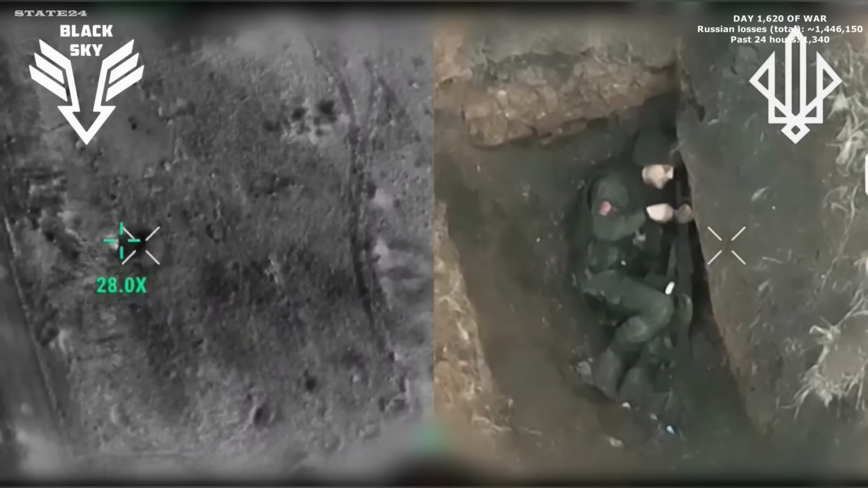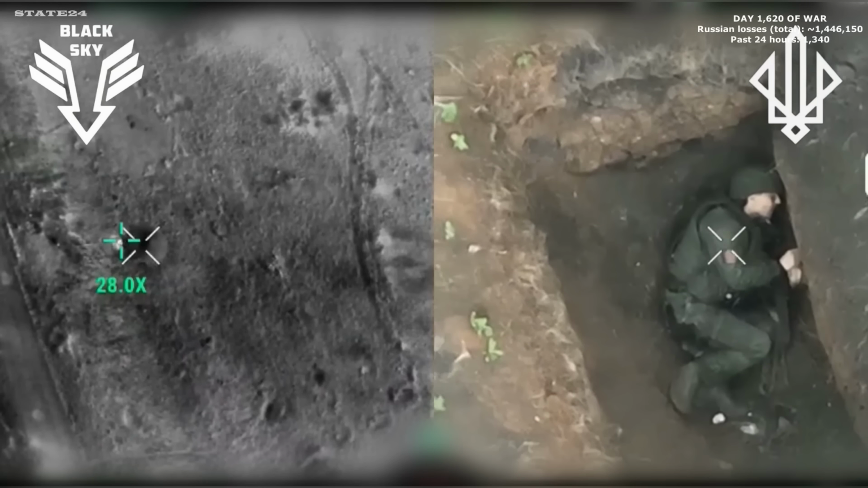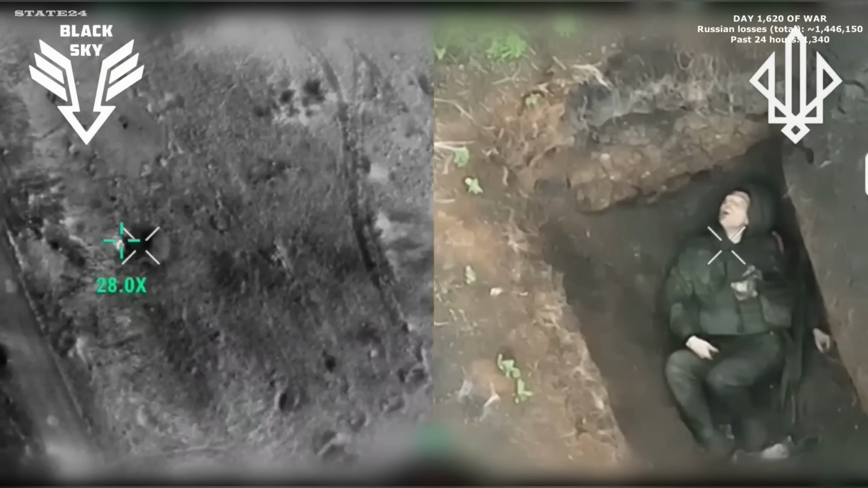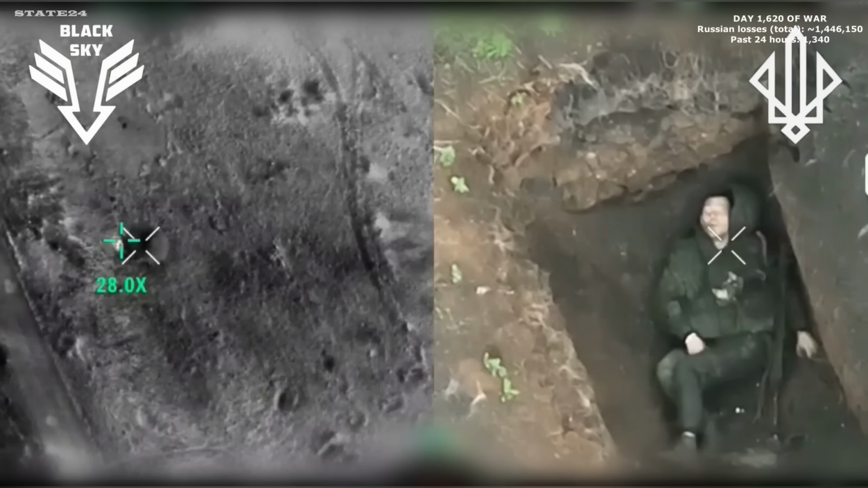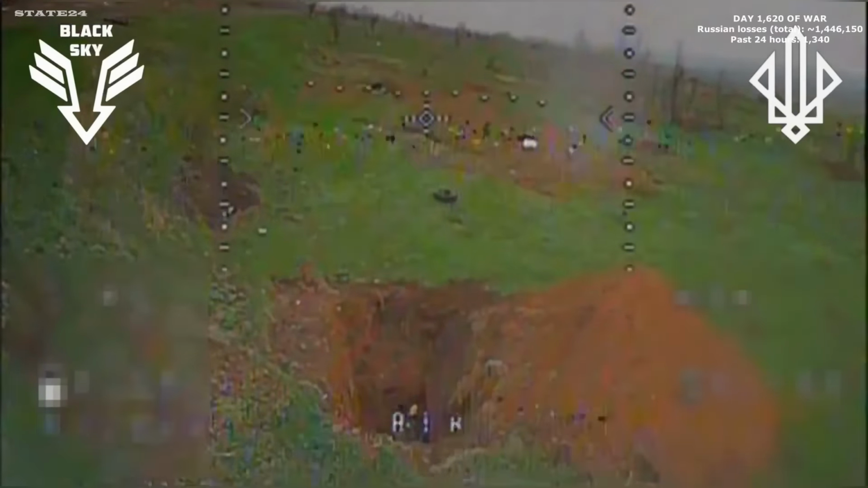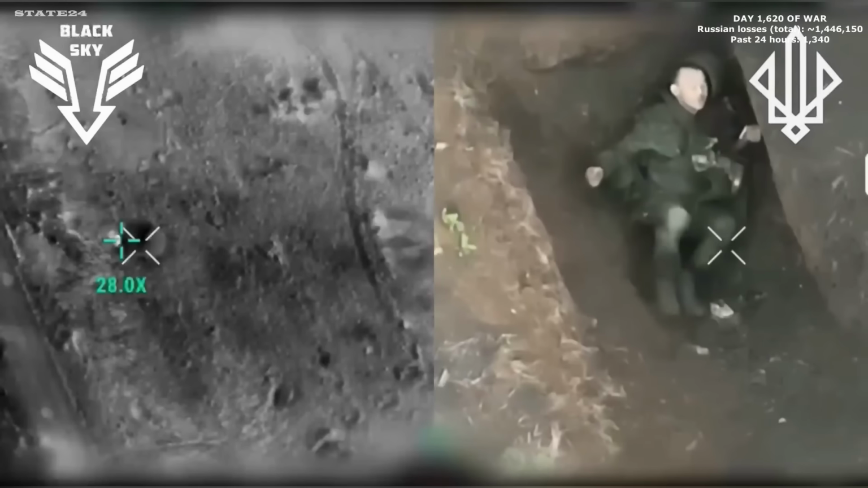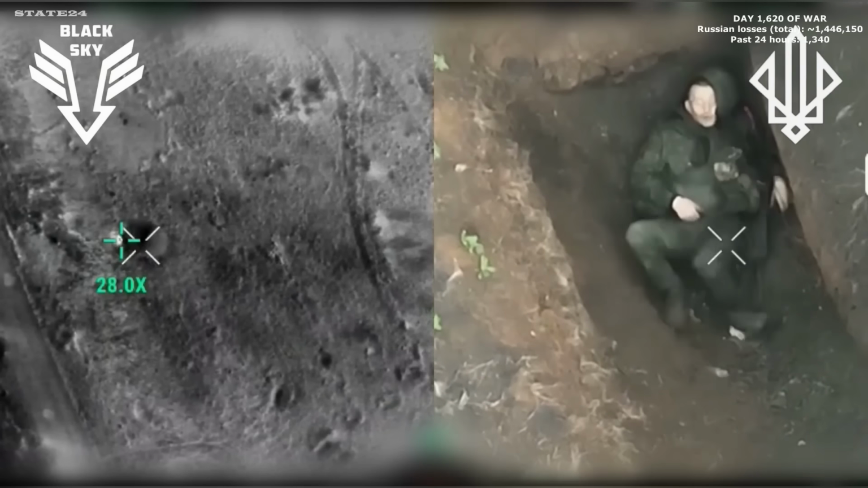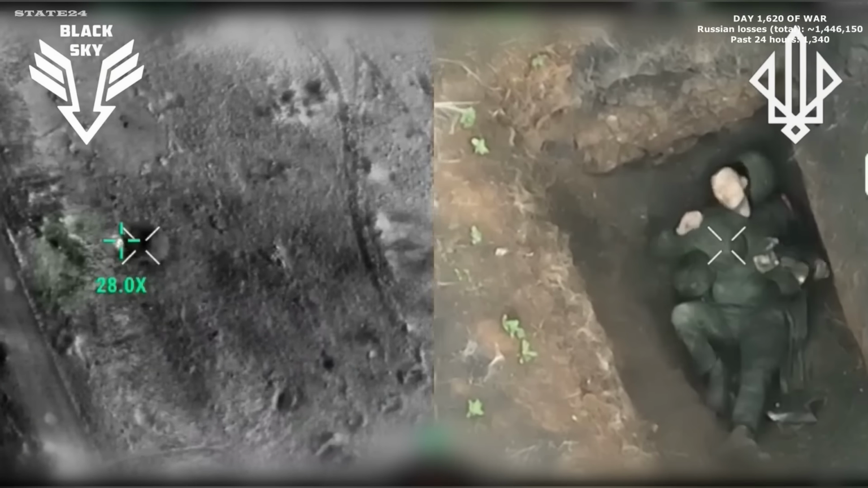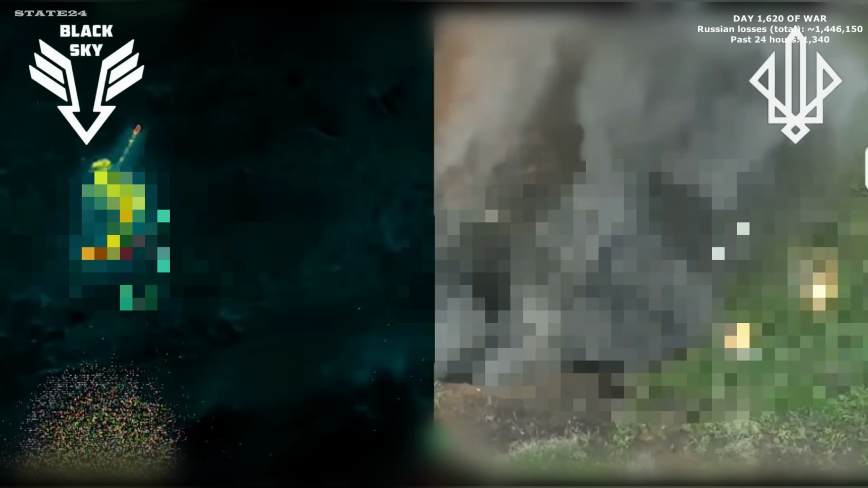A Russian soldier spotted in a crater, moving in a way that's difficult to interpret from above. Erratic, disoriented, whether it's shock from an earlier strike, exhaustion, or something else entirely isn't clear. The reconnaissance drone continues observing while an FPV is dispatched. Whatever state he's in, he doesn't register the drone closing in. He's still not fully present when it reaches him and commits to the engagement.